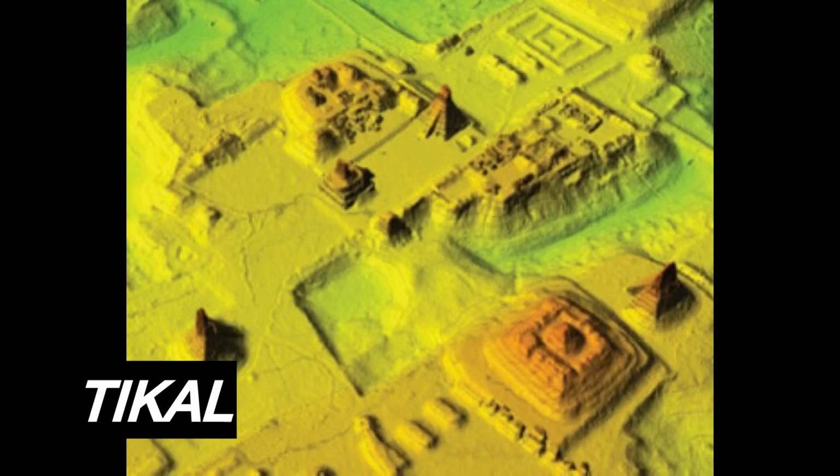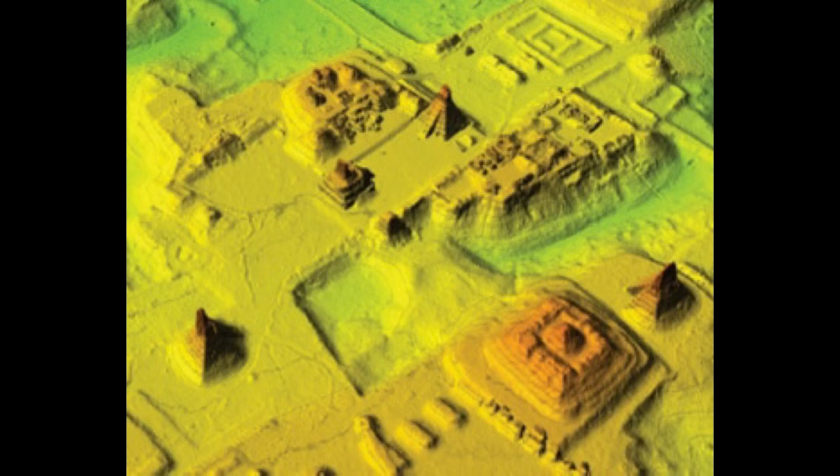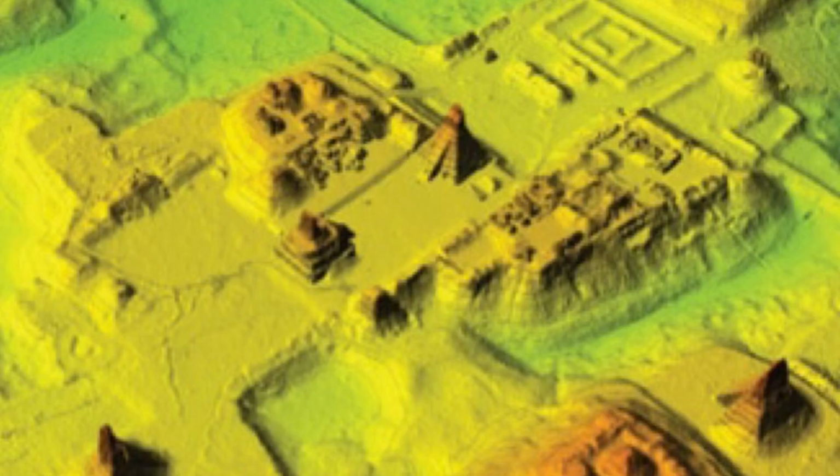This is a bare earth DEM colored by elevation of the great city of Tikal. You can see all of the different features and the buildings that are able to be unlayered by the LIDAR system. This is all covered by vegetation.